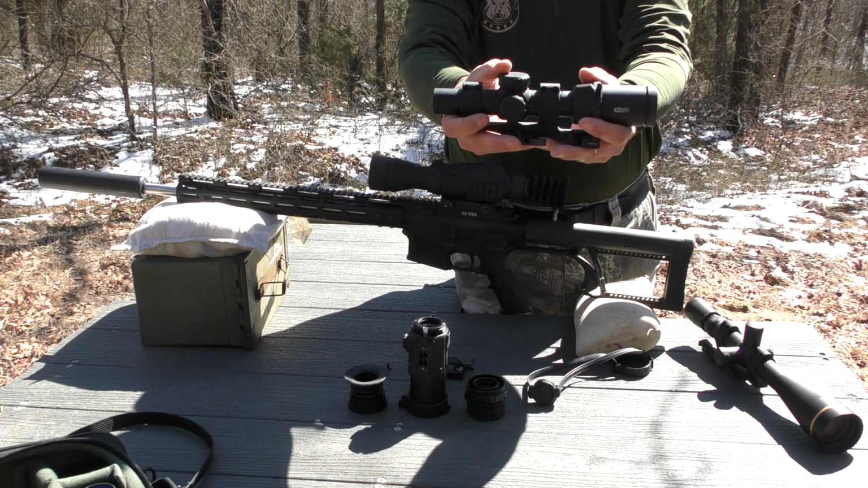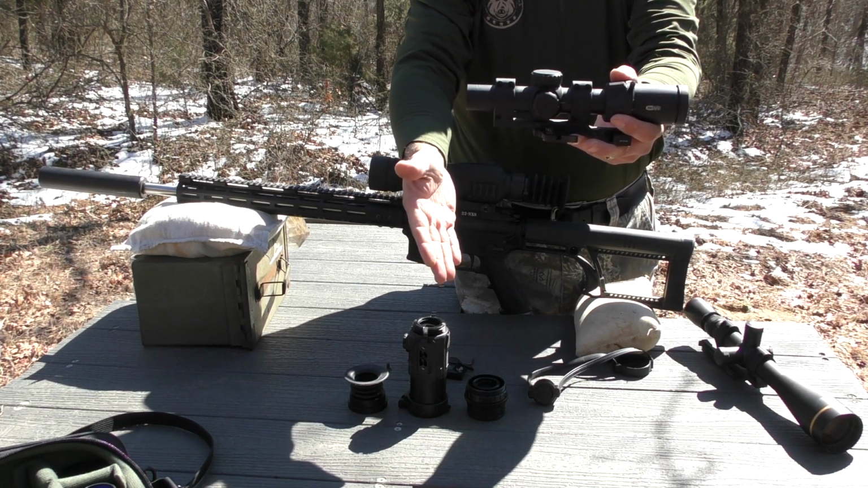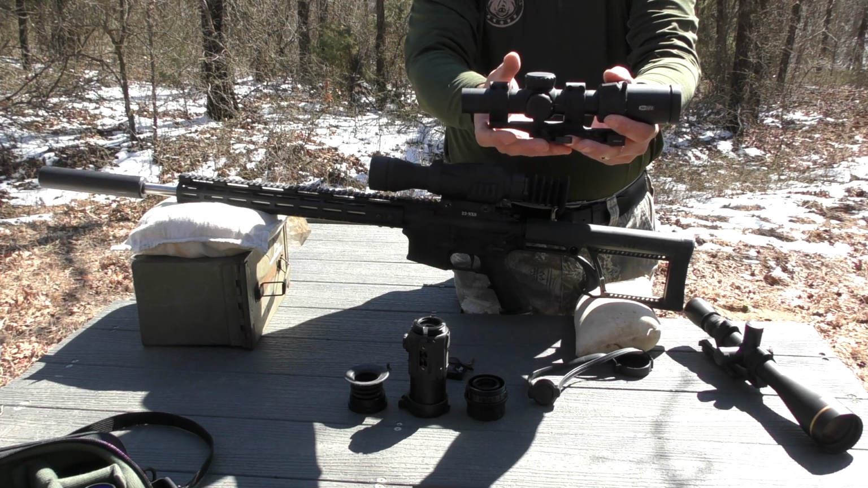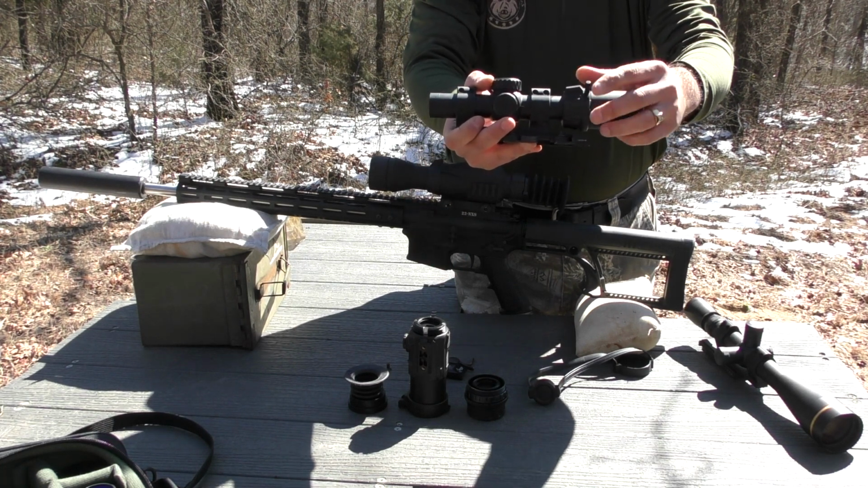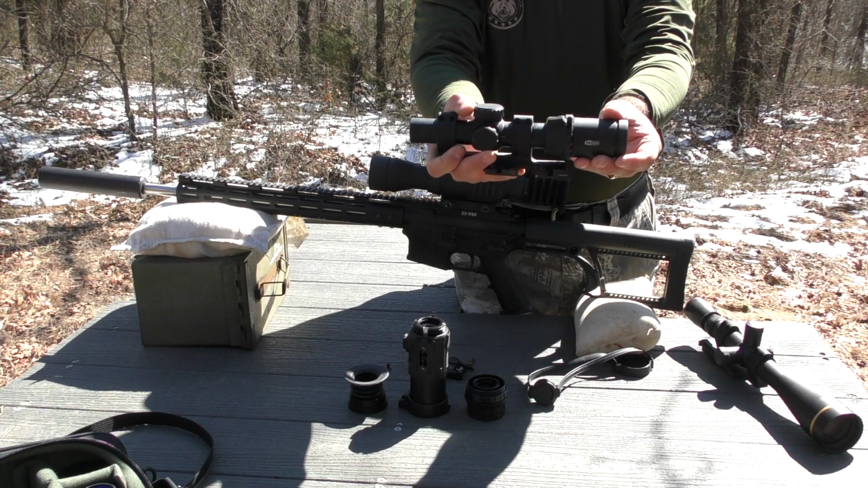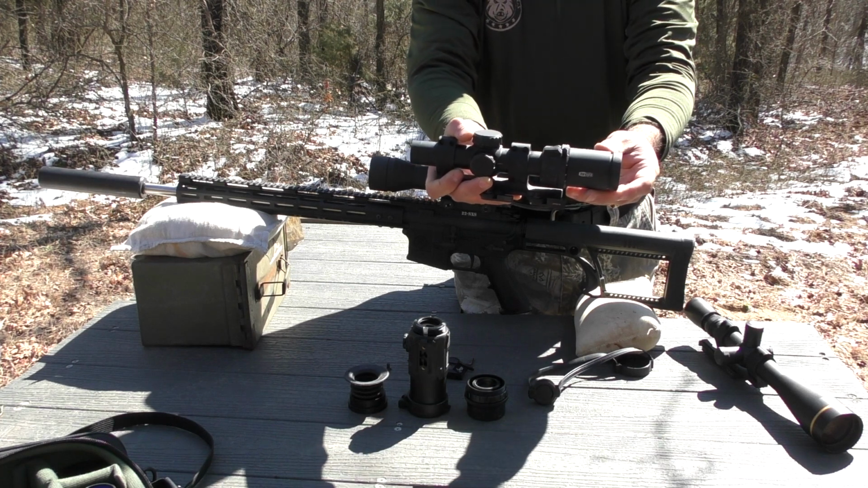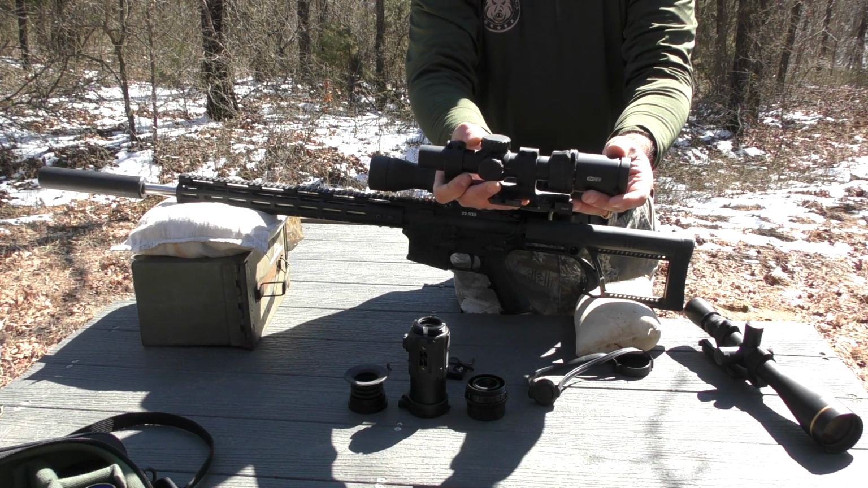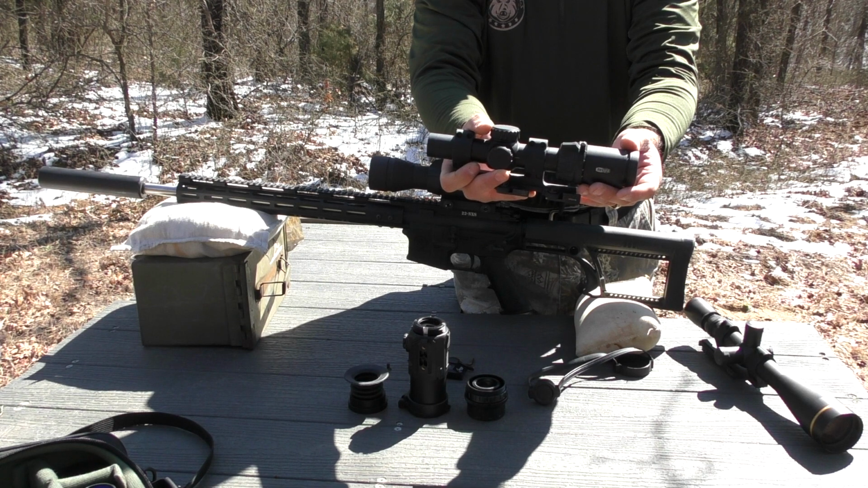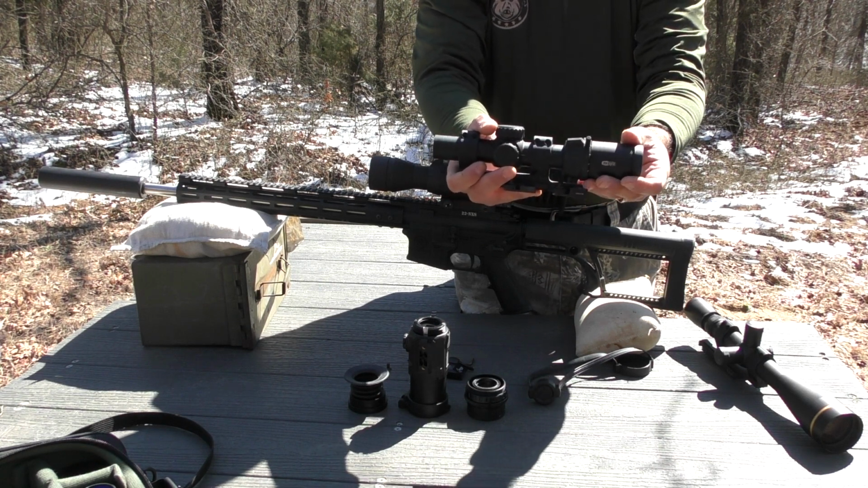The thing that I like about the low power variable optics used with the 640 Thermal is the fact that at 1 to 2 times magnification on the low power variable optic, I get a full view of the thermal's screen. So it's going to provide me with the widest field of view possible, and I don't have the calculations for what that field of view is.